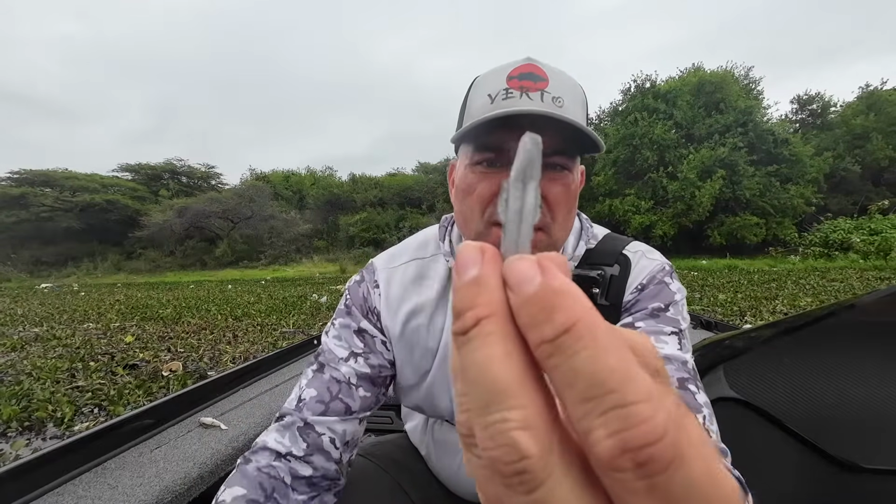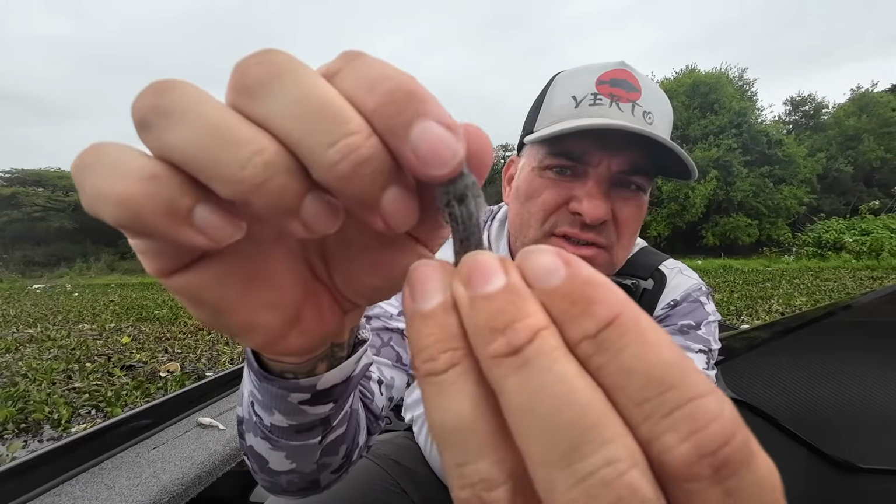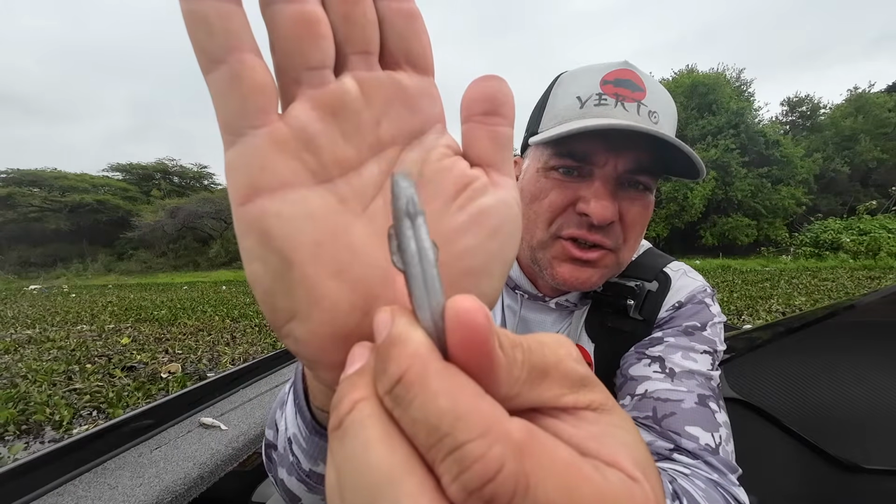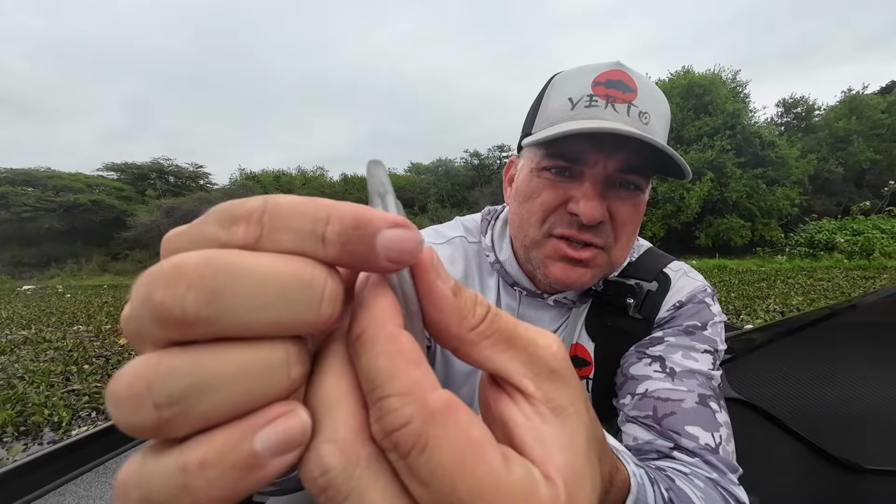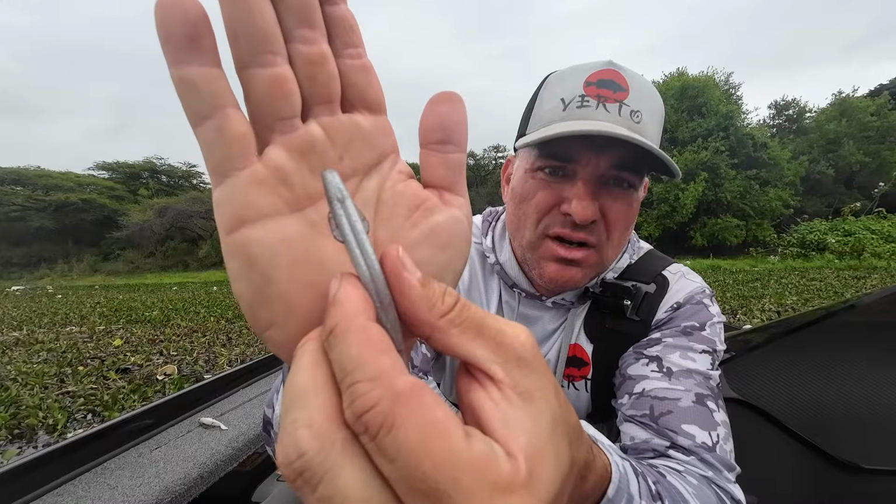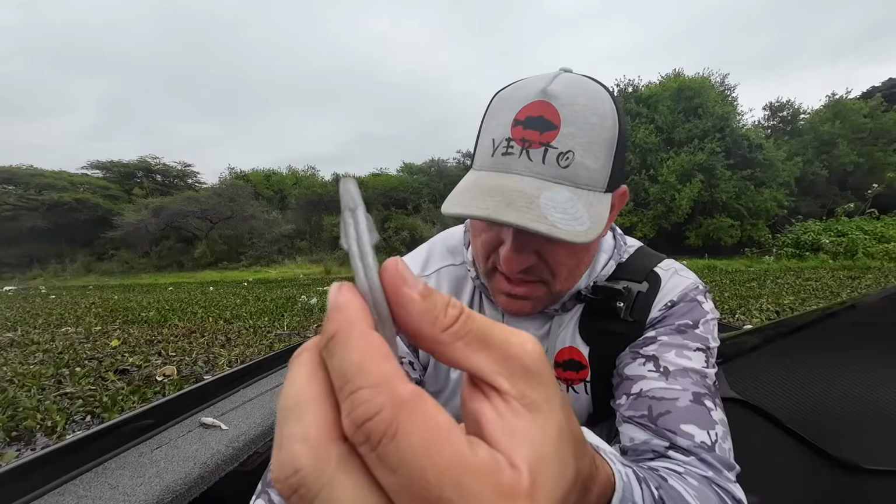So the winged fluke's got these literal wings on it. Provides a very, very nice action, and also shows up really nicely on the forward facing sonar. What they've also done, which is very smart, is there is a small belly slot, but nothing compared to what you would normally see. It's not as deep as you'd see in a Super Fluke or a Super Fluke Junior. And I think, practically speaking, the reason for that is so that you get a better bite when you put your jig head in it.